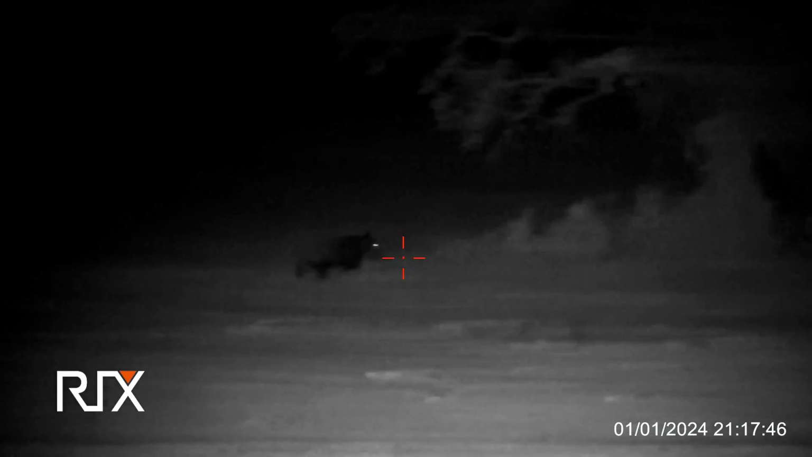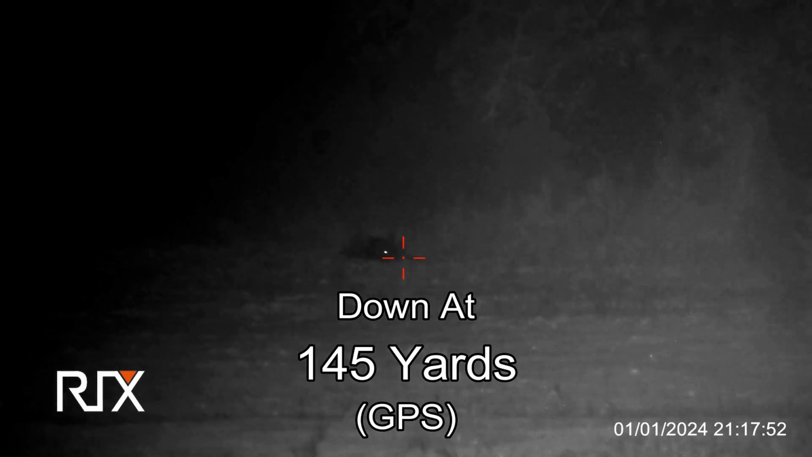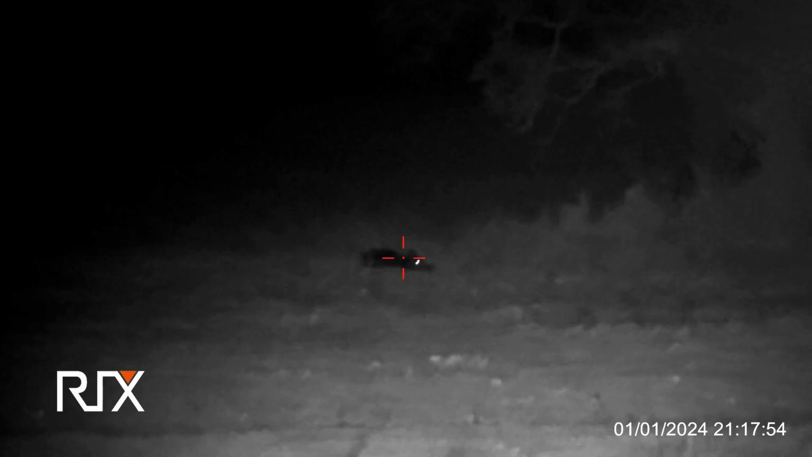That's going to break its left shoulder. It takes off running, and I think it's going to go down right here, but it continues on and then curls back to the right. And that's going to break its right shoulder. This next shot's going to be underneath it. And with this third lethal shot, he is done.